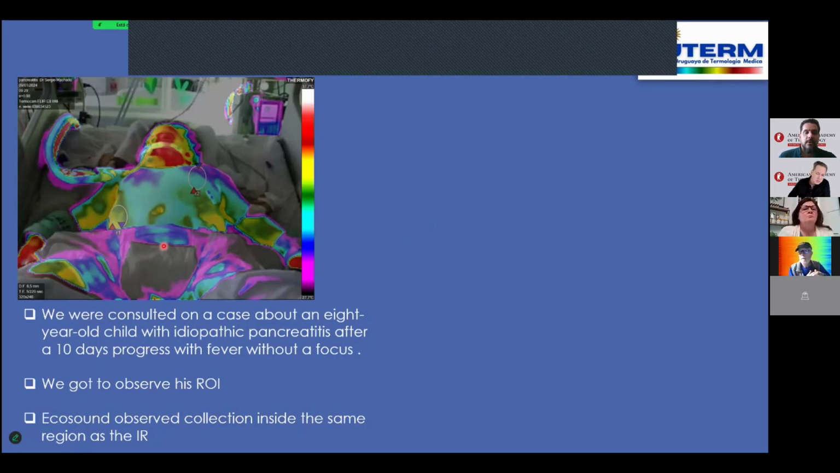At this moment, we studied this patient from the bed, yes, and see this area here and here. Following the protocol, we use this control area, not exposed to the air.